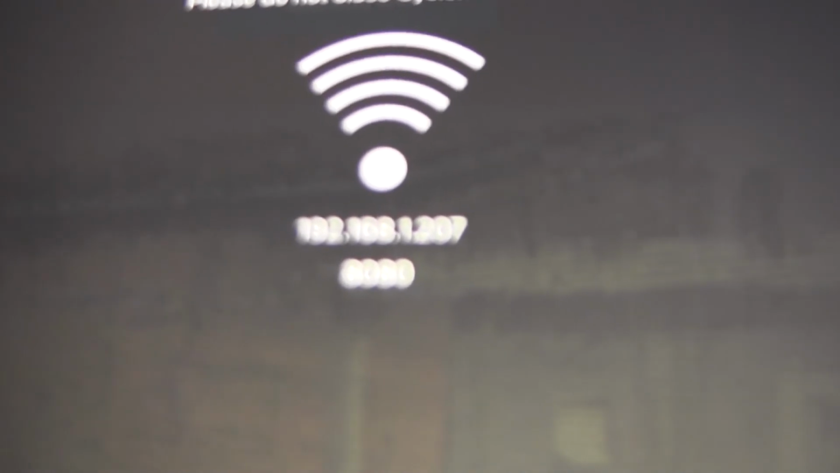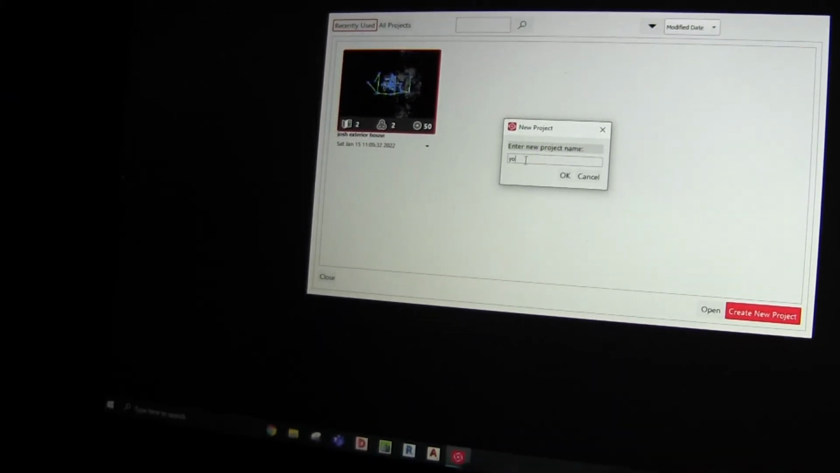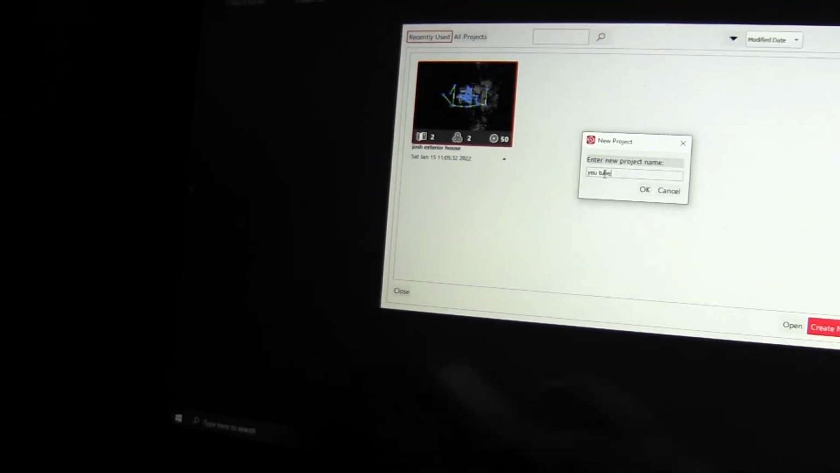The first thing is you need to make sure the computer and the iPad are on the same Wi-Fi. It has to be done through Wi-Fi. Then you're going to get this IP address from the iPad, and you're going to come into Register 360. Click on that, and then create a new project. Just call it YouTube.